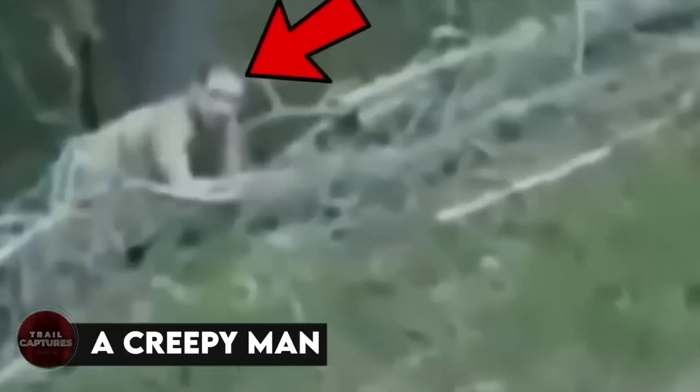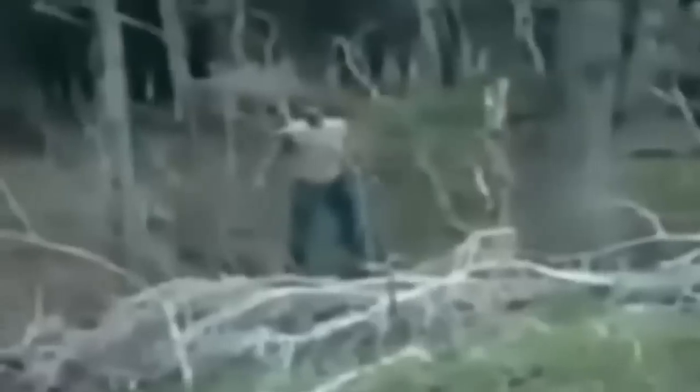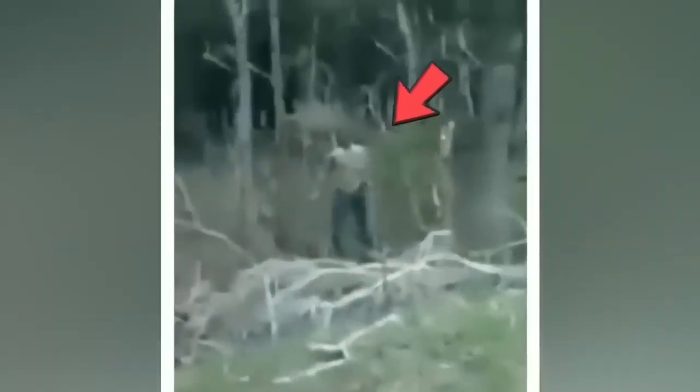A creepy man. This video captures this super creepy guy lurking around in the woods. The person filming tries to have a chat with him and figure out what he's doing there. How you doing? Oh. But he doesn't say a single word. Instead, he just makes these spine-chilling noises that'll totally creep you out. After a moment, the man begins crawling out of the woods in the most bizarre manner, and that's when the person filming becomes spooked and decides to leave the area.